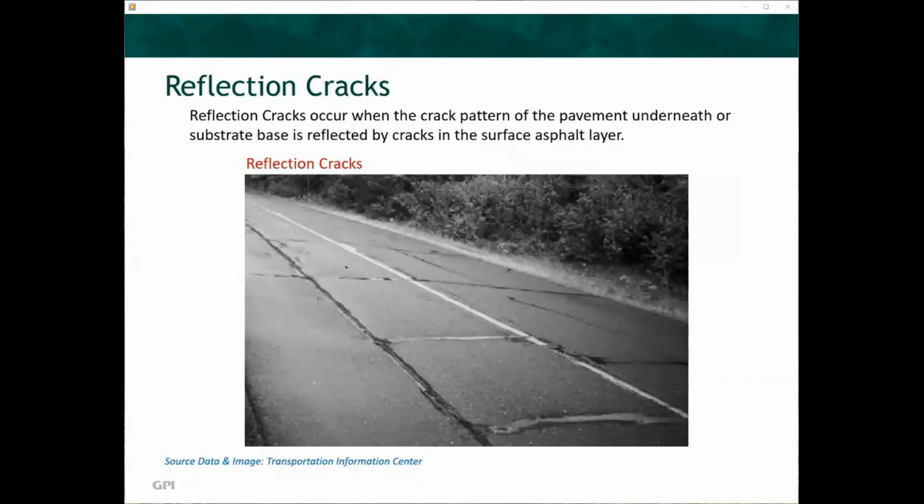Reflection cracks occur when the crack pattern of the pavement underneath or substrate base is reflected by cracks in the surface asphalt layer. A typical example of this is when concrete joints cause cracks in the asphalt surface. In many instances, the cracks will be very linear in the direction of the traffic flow or perpendicular to the direction of traffic flow. This is one of the more difficult crack patterns to prevent and usually requires a complete replacement of the substrate and asphalt overlay.